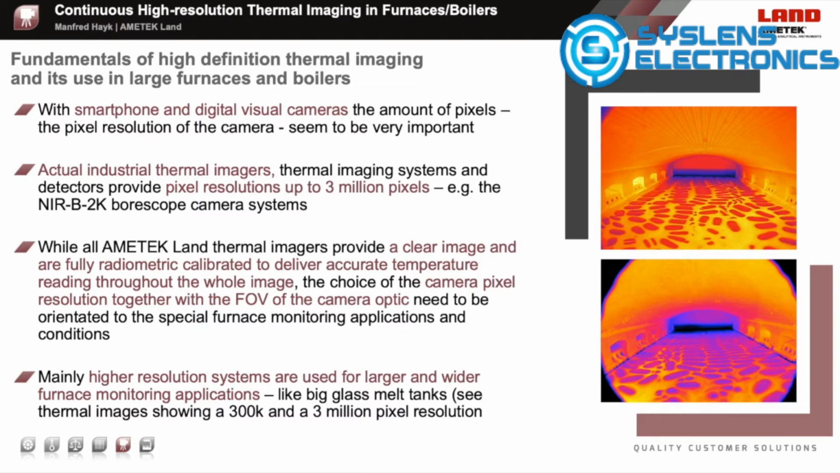As discussed previously, with visible cameras like smartphone cameras, the highest amount of pixels seems to be the most important parameter. But it is also a question how big you want to enlarge or print such a digital photo or picture later on.